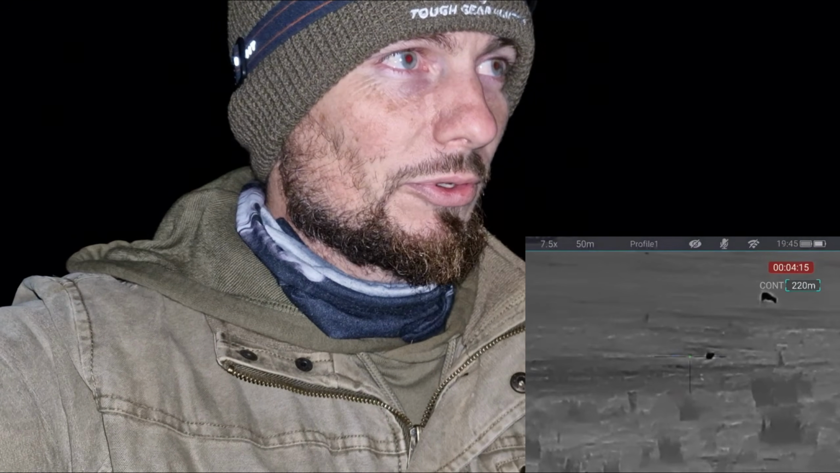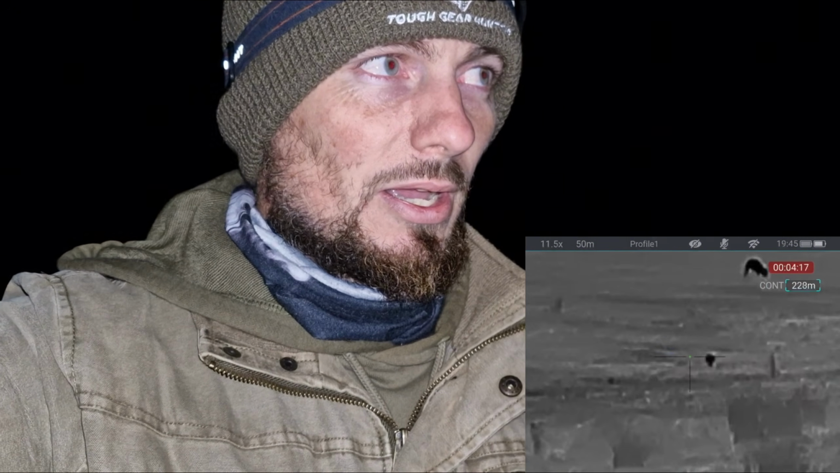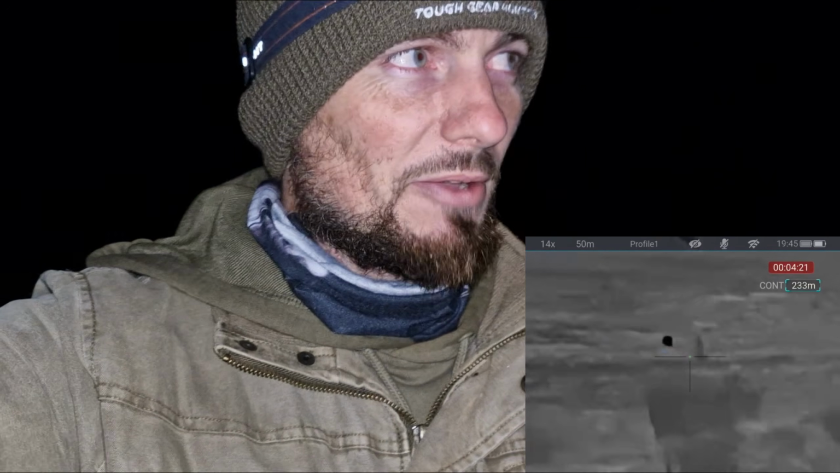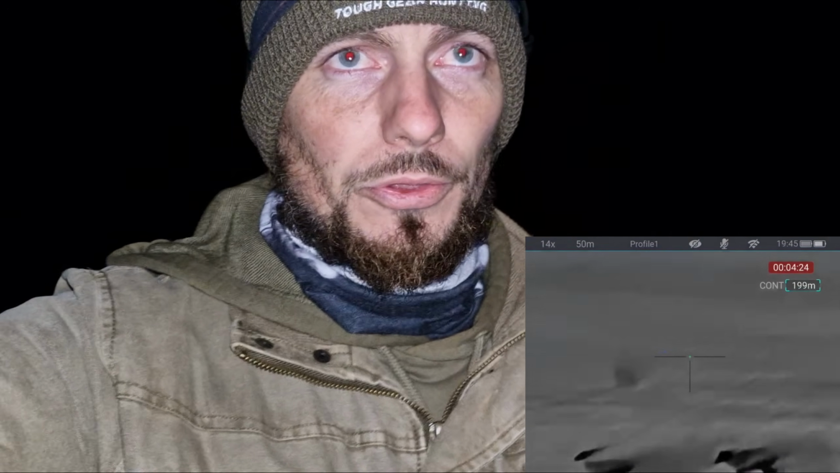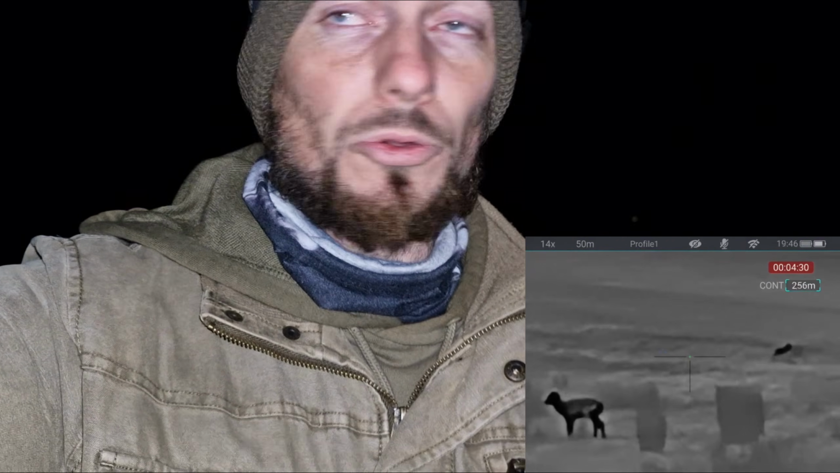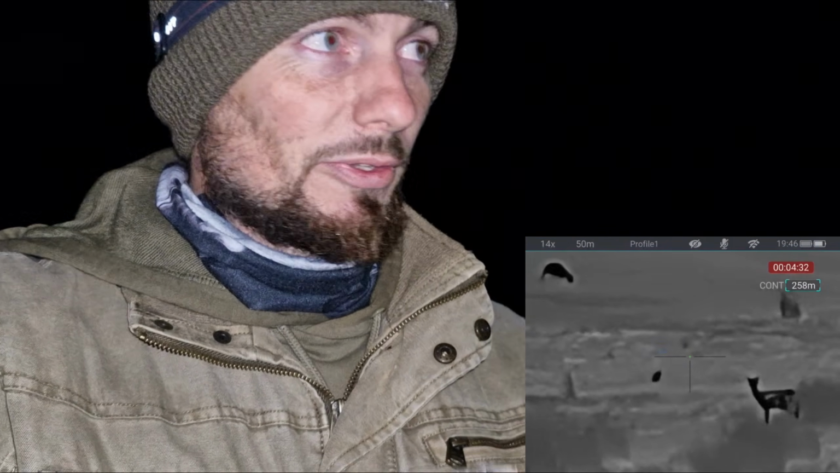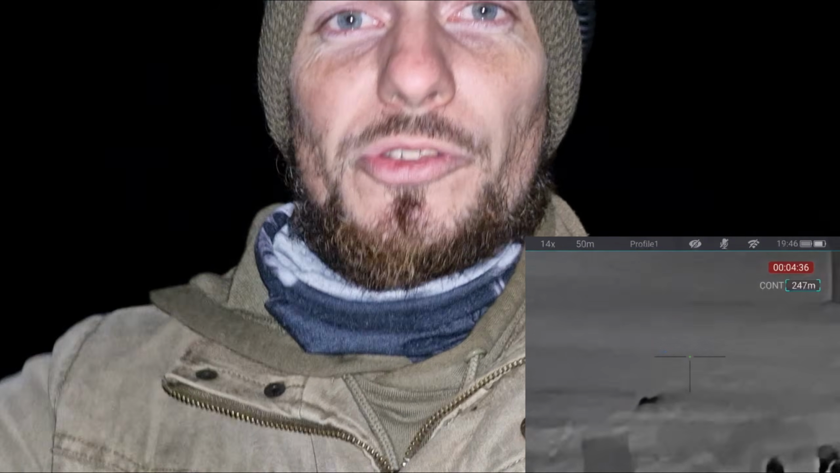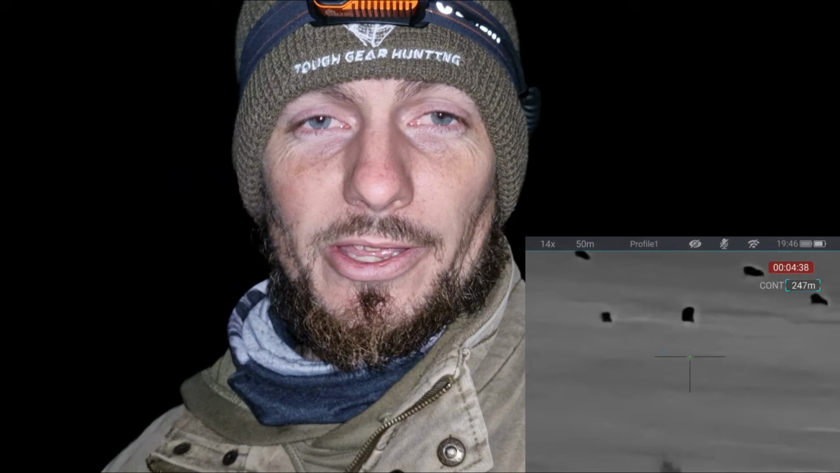But yeah, look, if you're thinking about the Bolt, go into your local store if they've got them, check them out for yourself. I don't think you could go wrong with one. I think it'd be a great first scope. Hell, even for someone who just wants something a little bit cheaper with a laser rangefinder on it, that's been using thermal for a while. Like I said, look, it's grown on me.